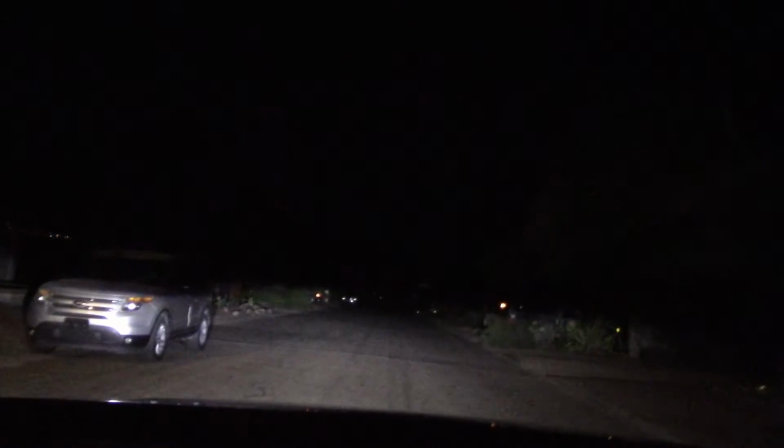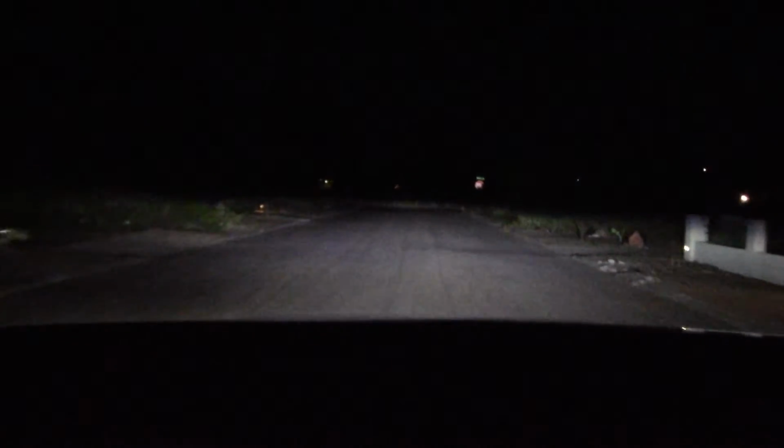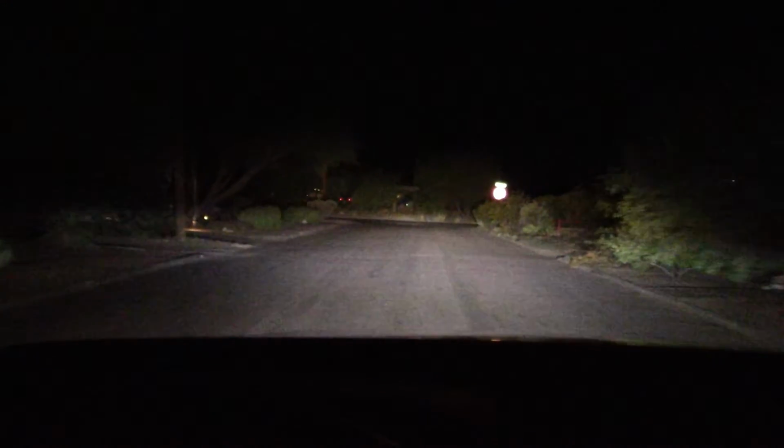Let's do some dark, dingy street driving. Got the low beams on, reaching out. High beam, reaching out. I don't know if you can notice, but in the low beam, the light is white, and in the high beam, the light turns yellow.